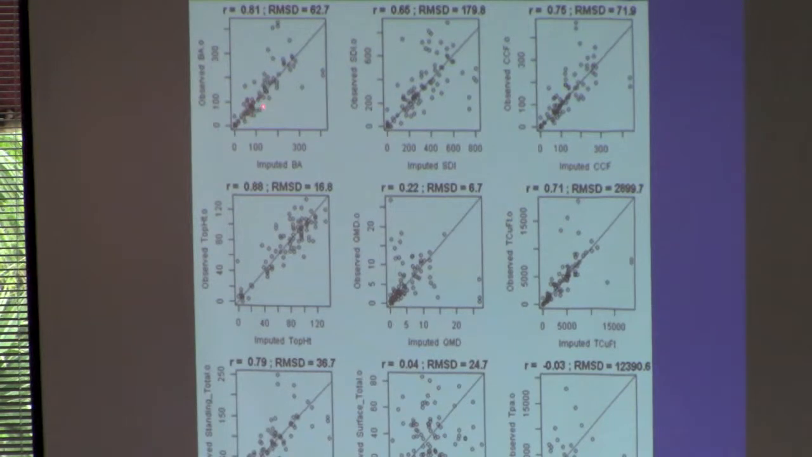So we got basal area up here, stand density index, crown competition factor, top height, quadratic mean diameter, total cubic feet, a volume measure. We've got total carbon in the canopies, so standing total carbon, and then surface fuel total carbon, and then trees per acre. So in every plot here, the x-axis is the prediction from the model, and the y-axis is what was observed. And each dot in each plot represents a field plot.